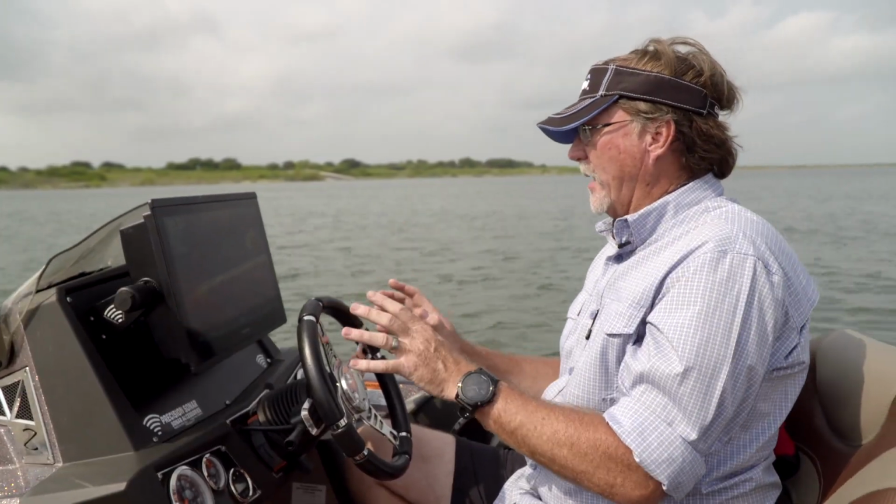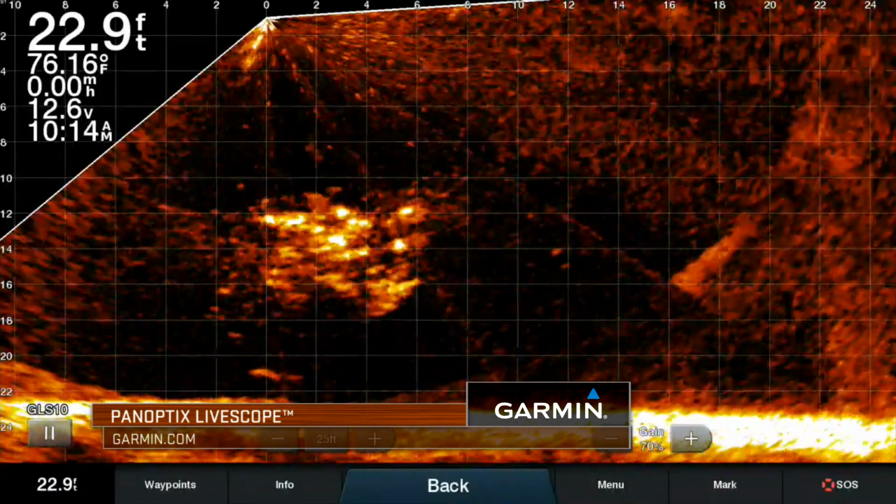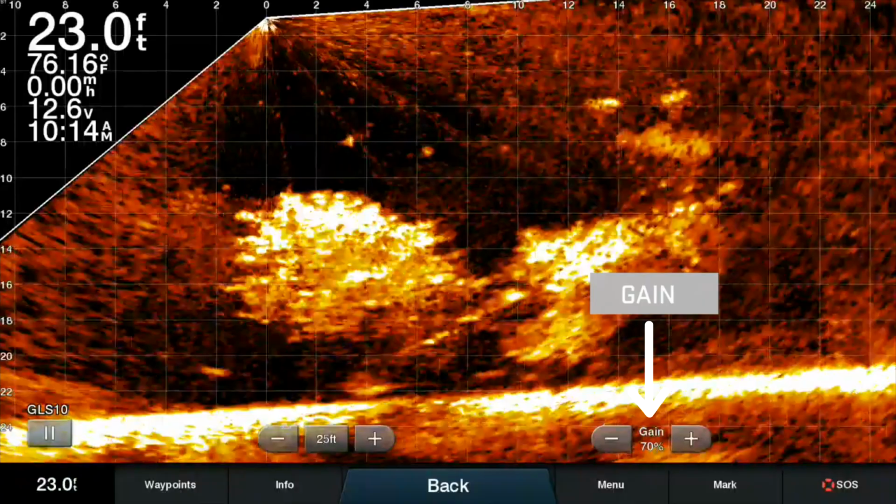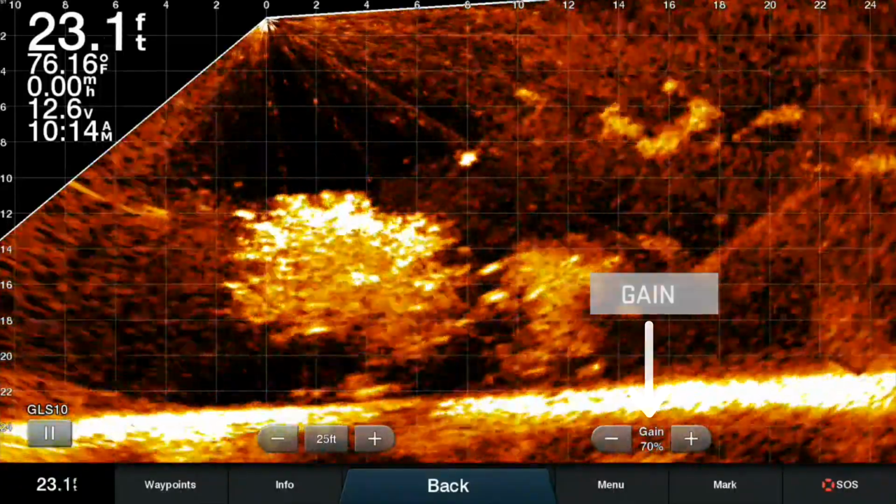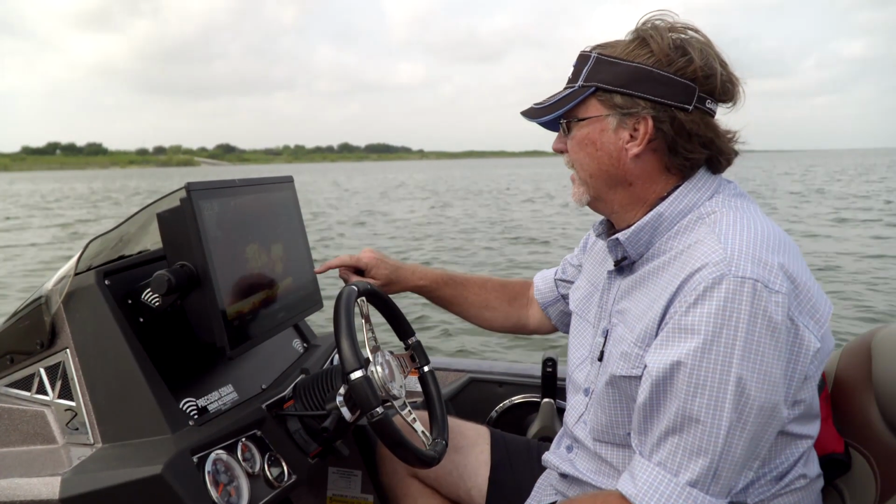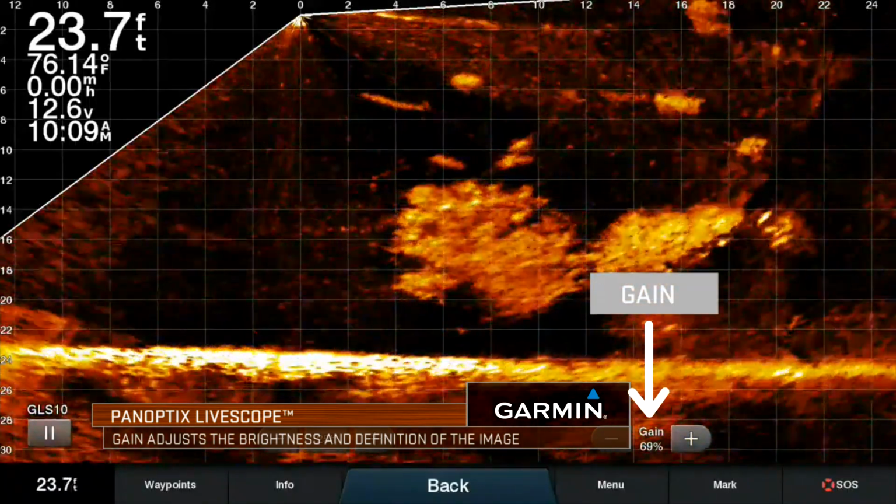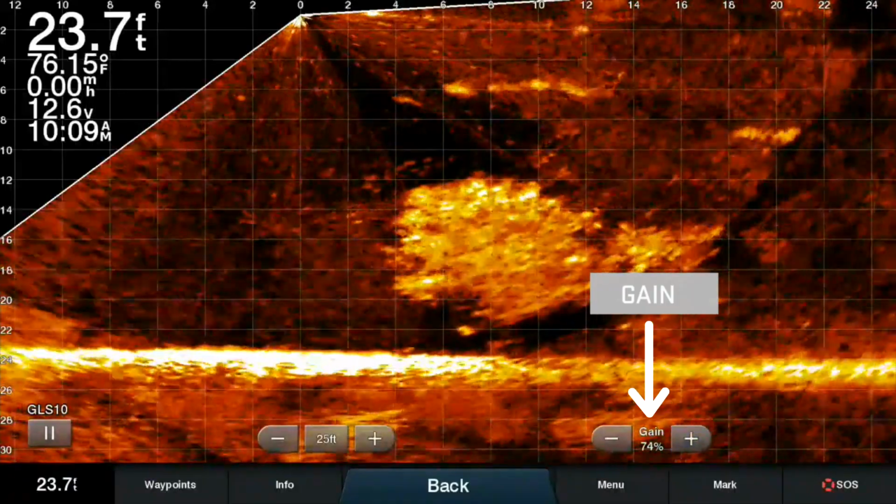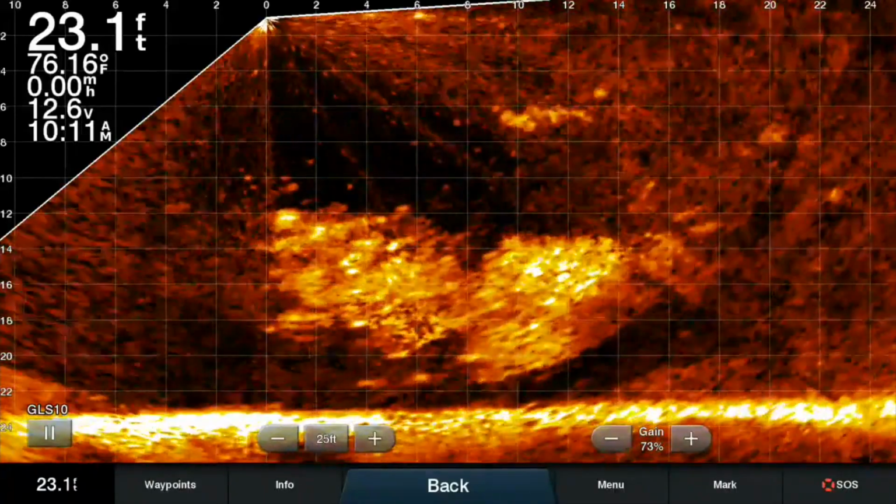We're over this brush pile, and you can see it as our trolling motor moves into position in different spots right here. And gain is something that I really want to talk about a lot here. For me personally, I use gain in that 68 to 75 position a lot. You can do it manually and you can do it in auto, and I think those are really important things to always keep in mind. The more that you move it up and down to find that sweet spot, the better you're going to be.